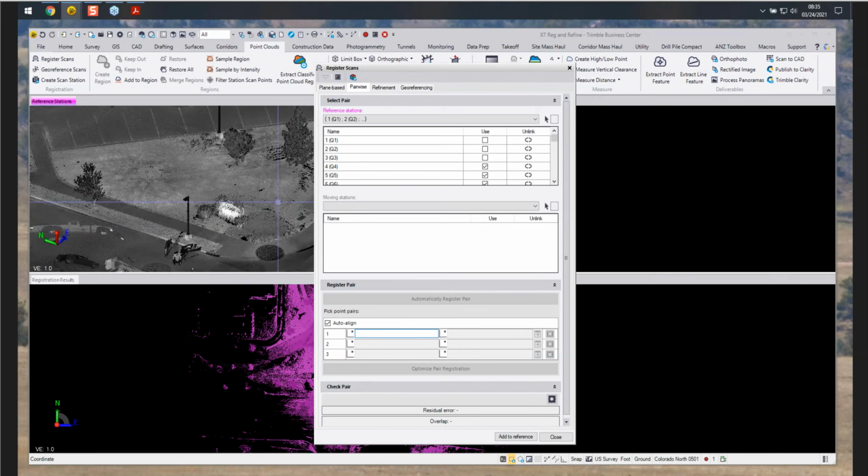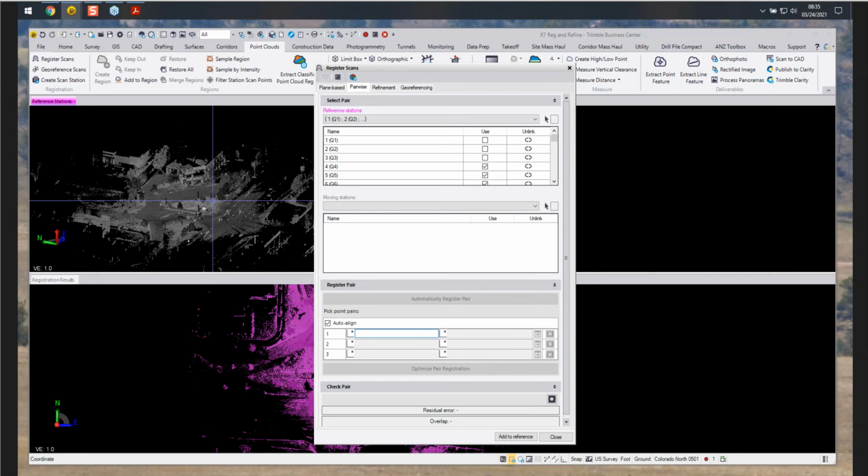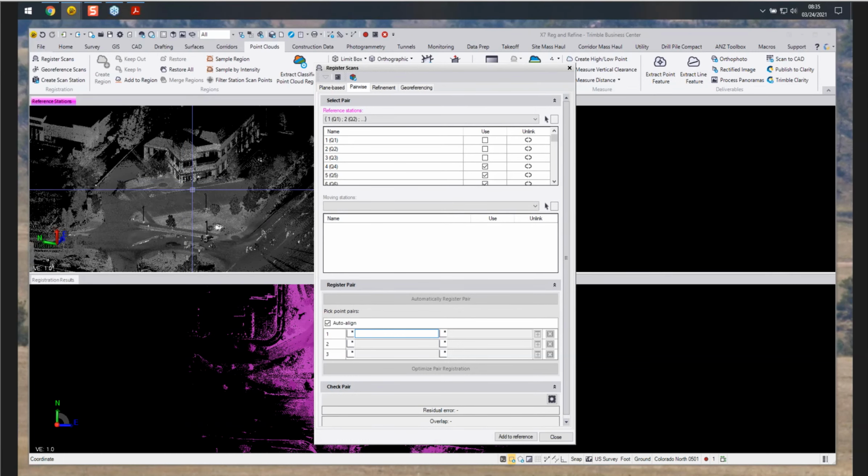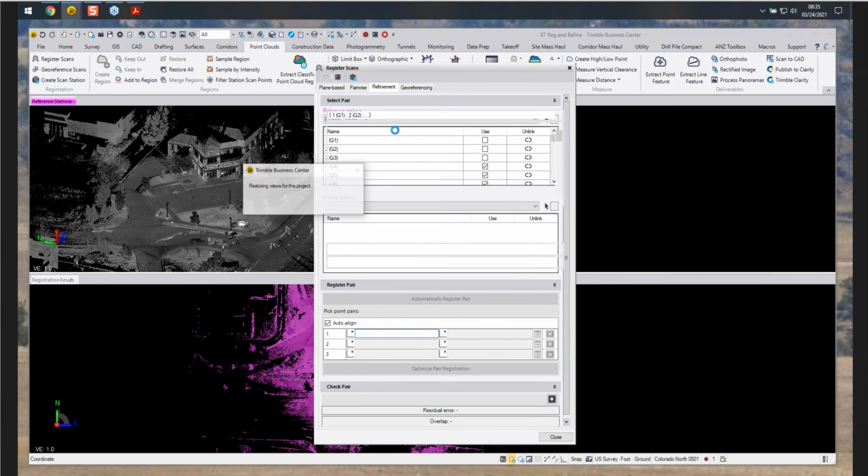So those are the two examples, and we just completed the registration. Now our registration is complete, but that's the registration process in Business Center. So we have our reference stations, the moving stations, and then our options, automatic and optimize. All right, so the next stage is that we'll move into the refinement section.